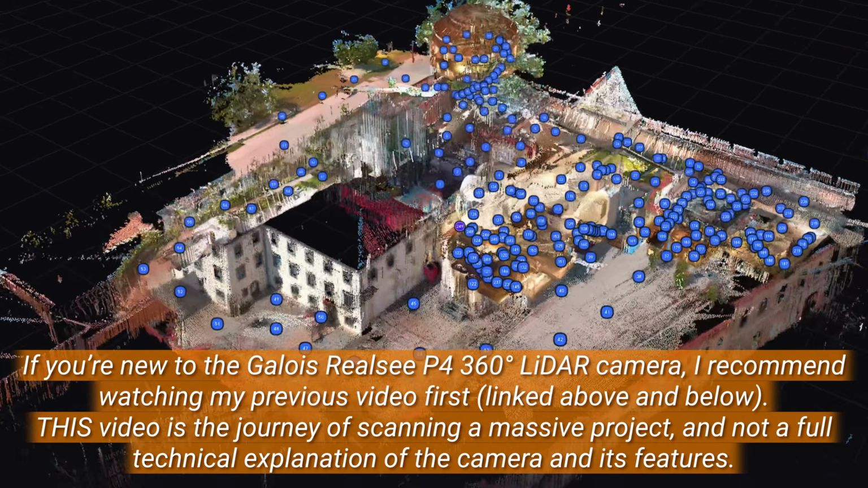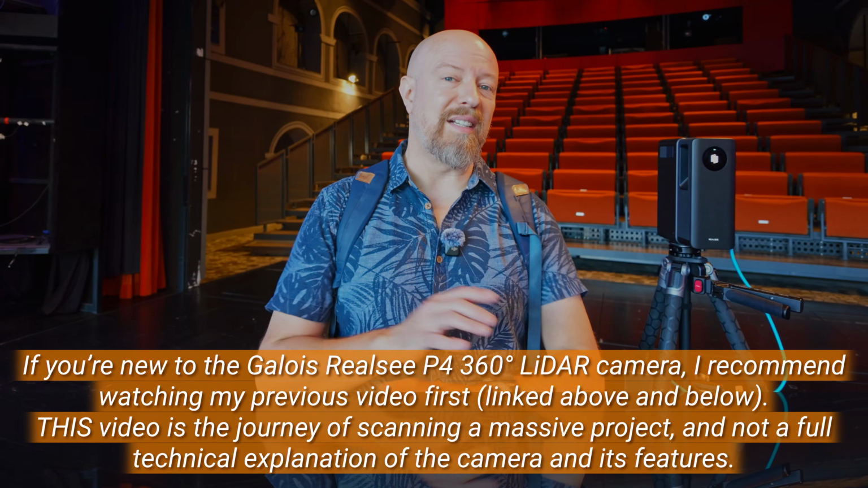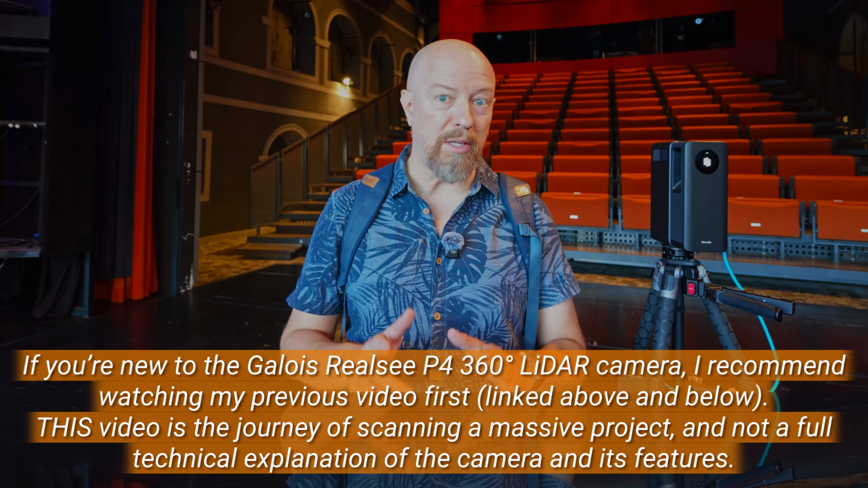I'm back for another big, huge 3D scan. This one is bigger than anything I've done before. This is an entire complex starting with the Minorite theater. This thing is absolutely massive. There are a couple of big stages.